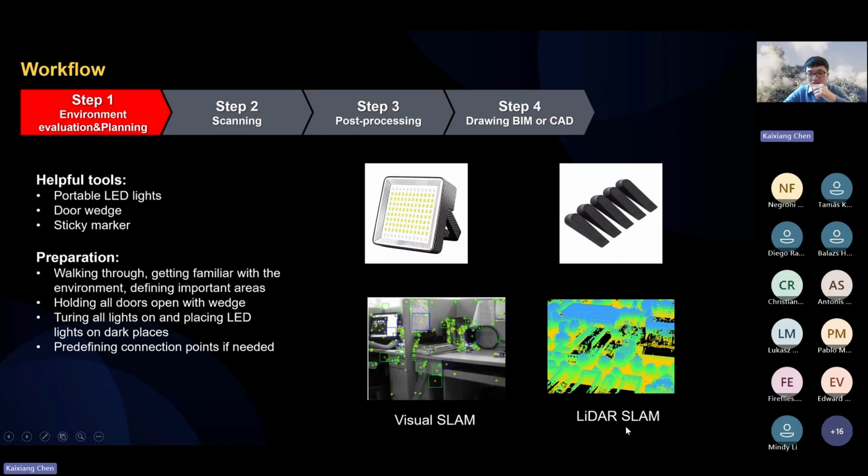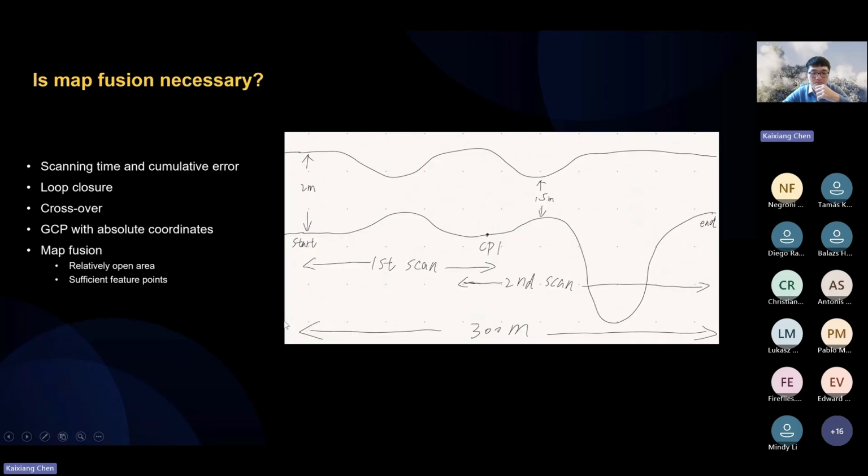But the disadvantage of LiDAR SLAM is that it needs at least 0.5 meter distance to work. In this tunnel, sometimes 0.5 meter distance doesn't meet the requirement. So if we add more lights in the tunnel, the visual SLAM can greatly help with the SLAM.